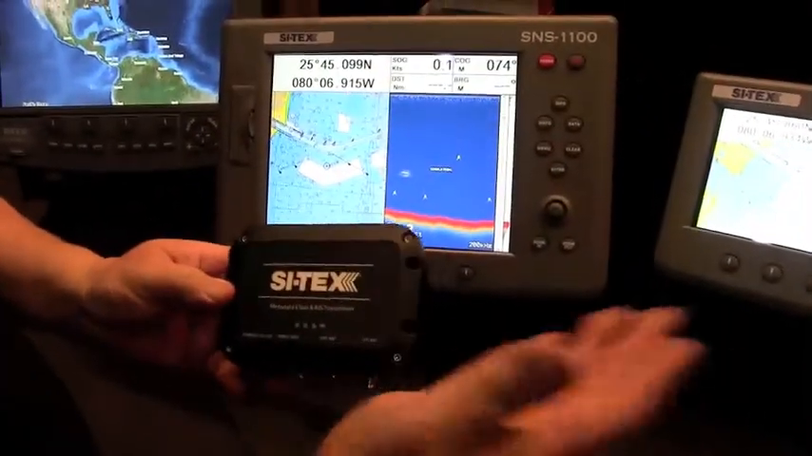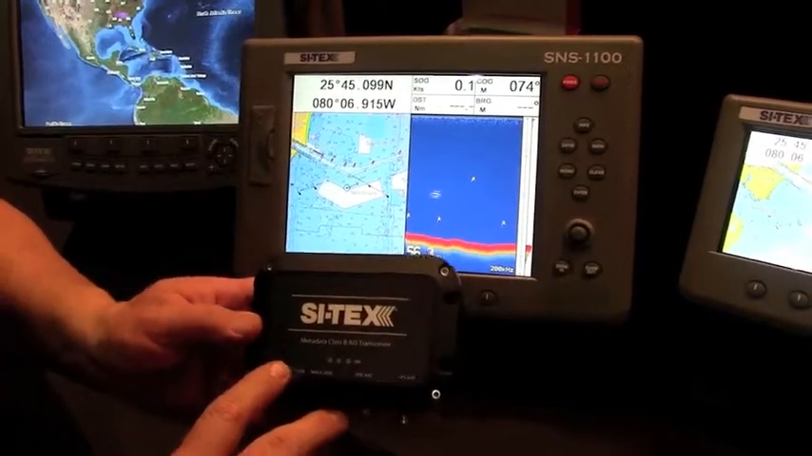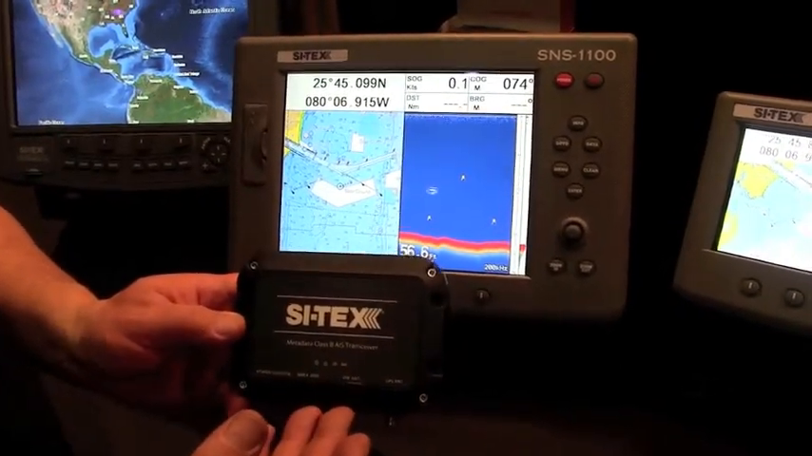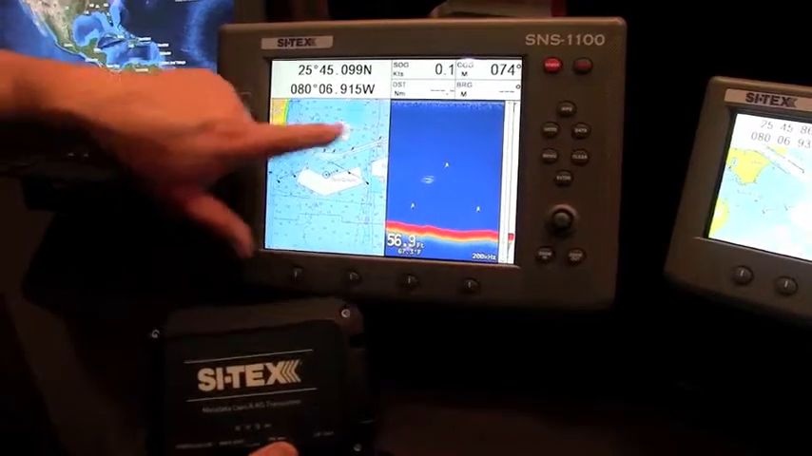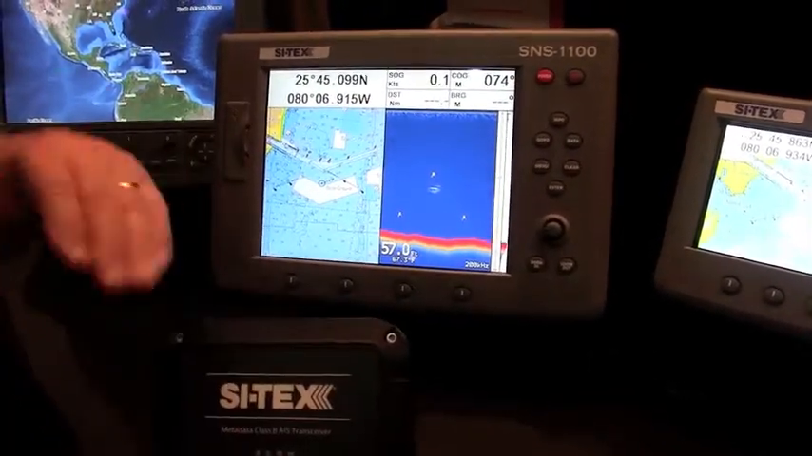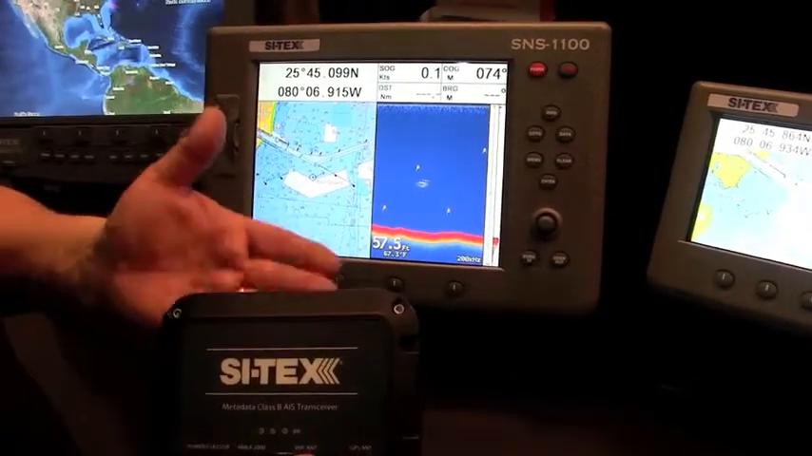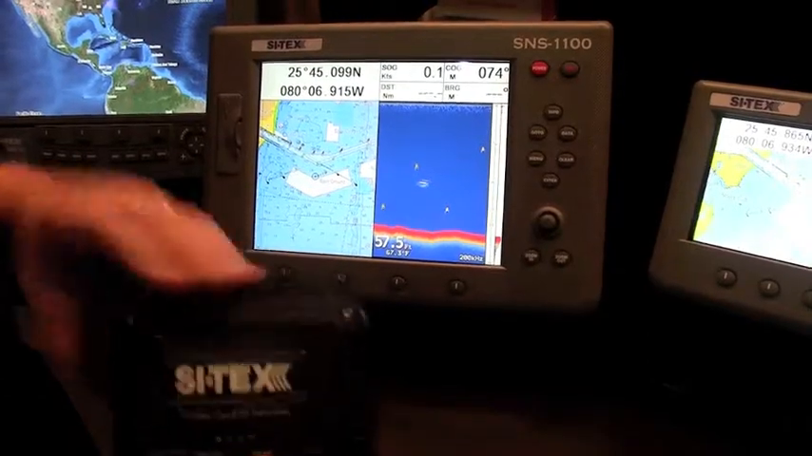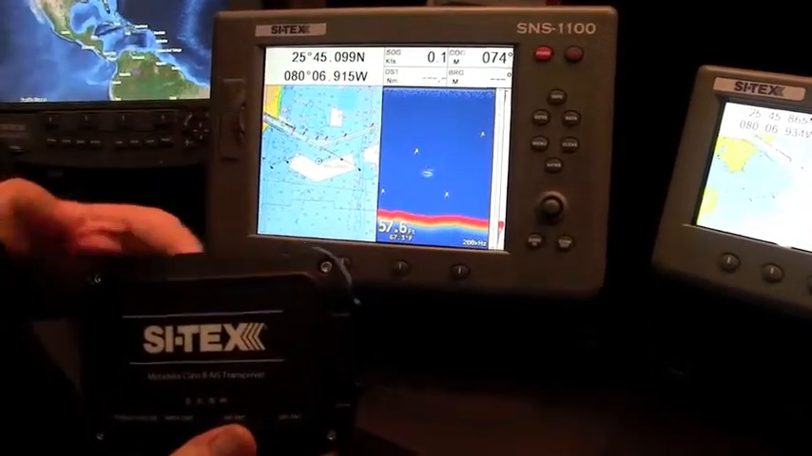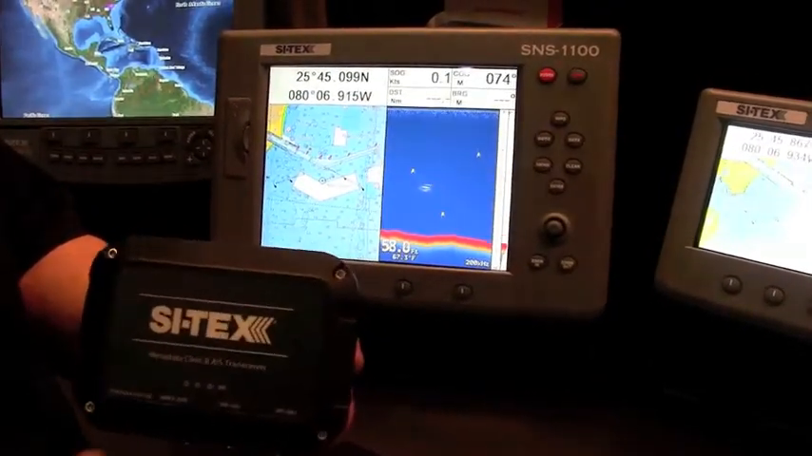Now, speaking of AIS, that means that if you made up the SNS 1100 or the SNS 700, any of our chart plotters, with our Metadata AIS modules, this happens to be the Metadata Class B AIS transceiver, you'll get all of that AIS information on your display. What's nice with this transceiver is it not only receives the AIS information from commercial ships and other boats in your area with AIS, it transmits your information to them. So that on the bridge of the ship, they'll know that you're out there and who you are and what the name of the boat is that they need to contact if there's a problem.